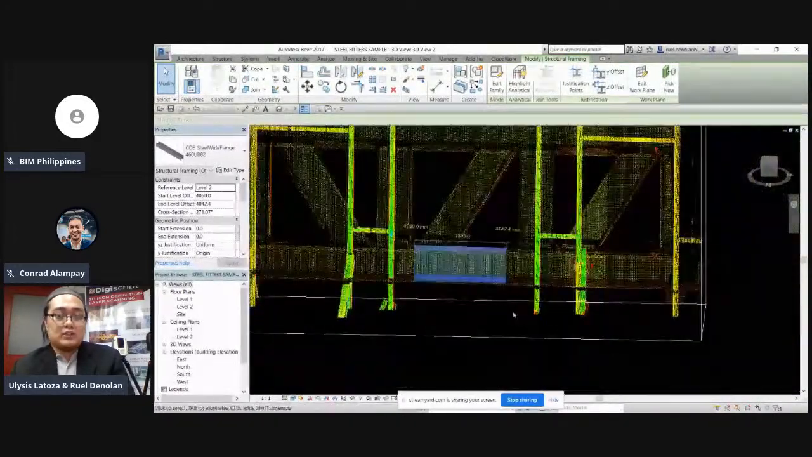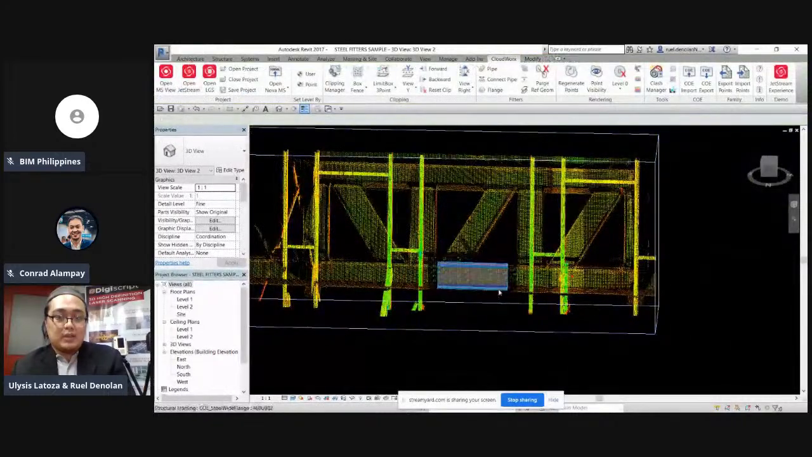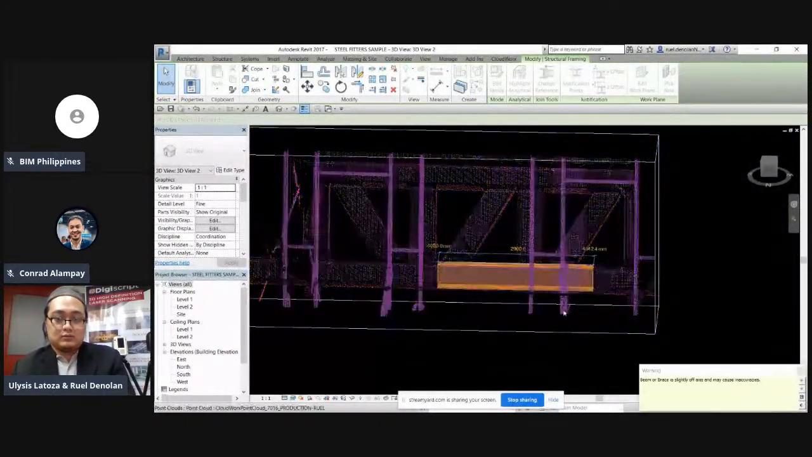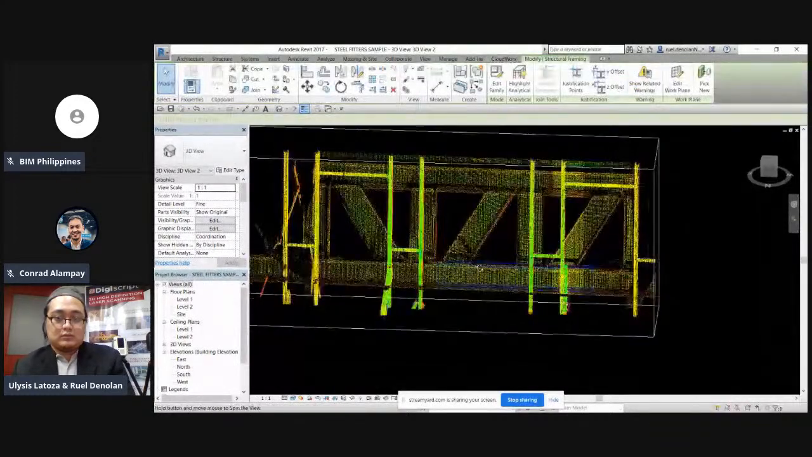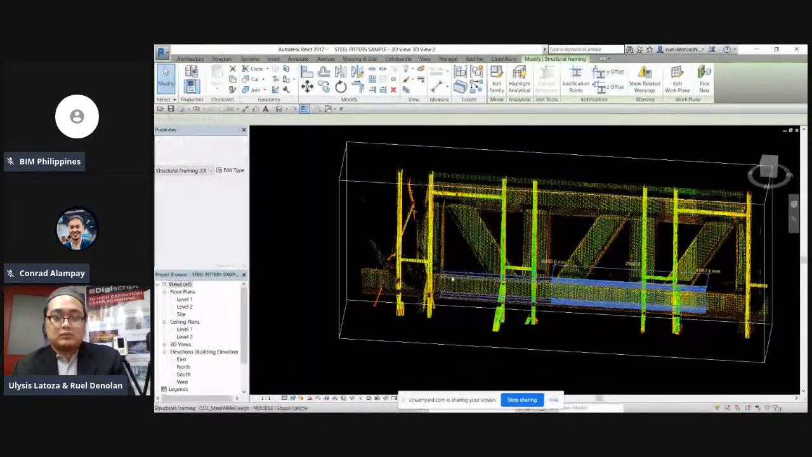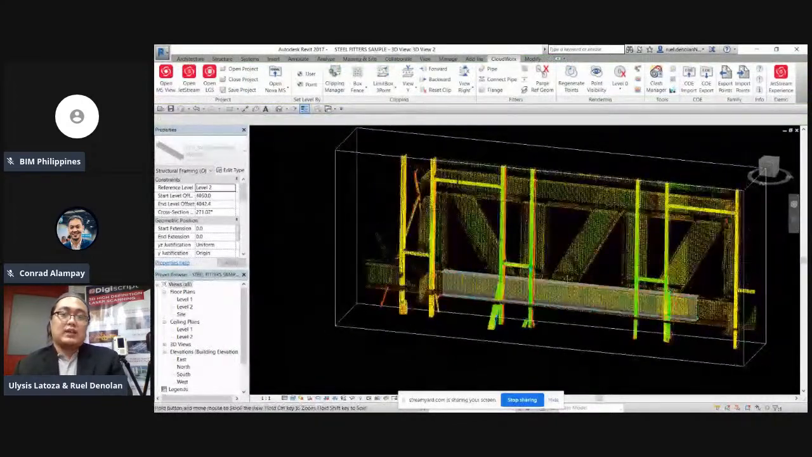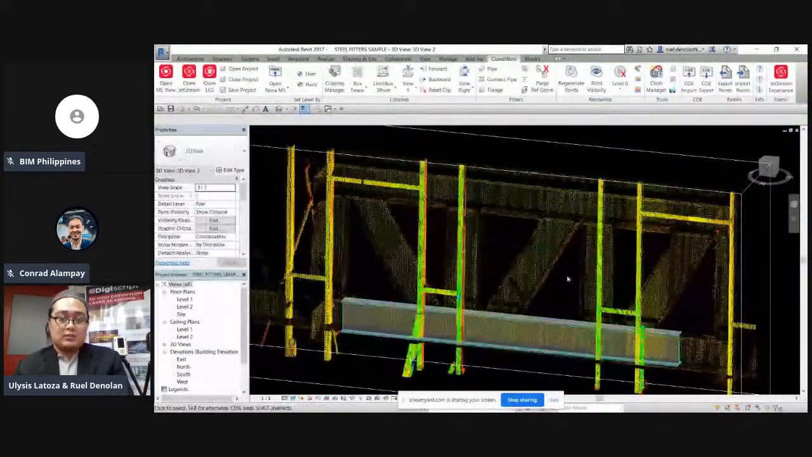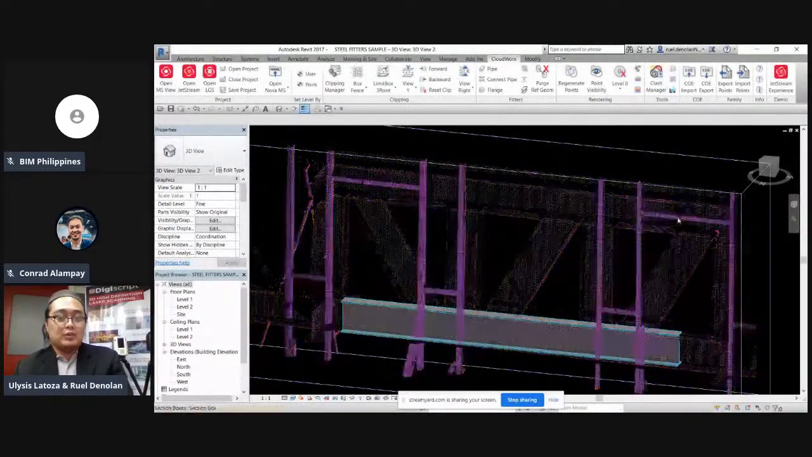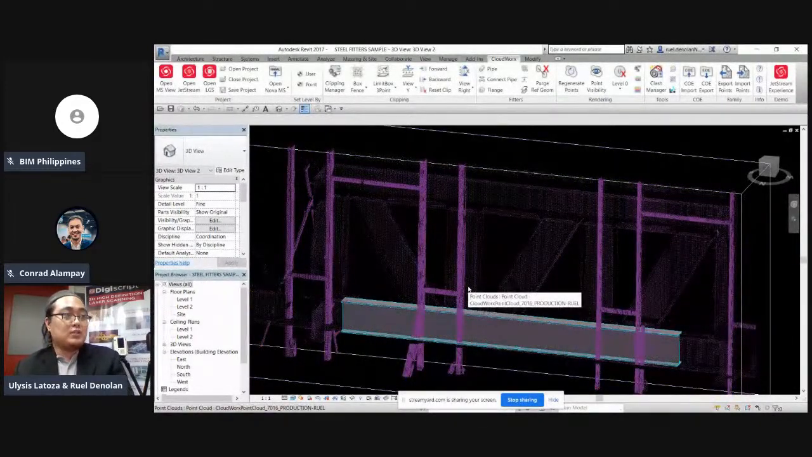So sunod-sunod na siya. Again, same din sa pipework, pwede siyang ma-drag. For example lang, no? Then proceed, sunod-sunod na yan. Click lang nito, pick lang, then repeatedly lang hanggang matapos natin yung entire project.